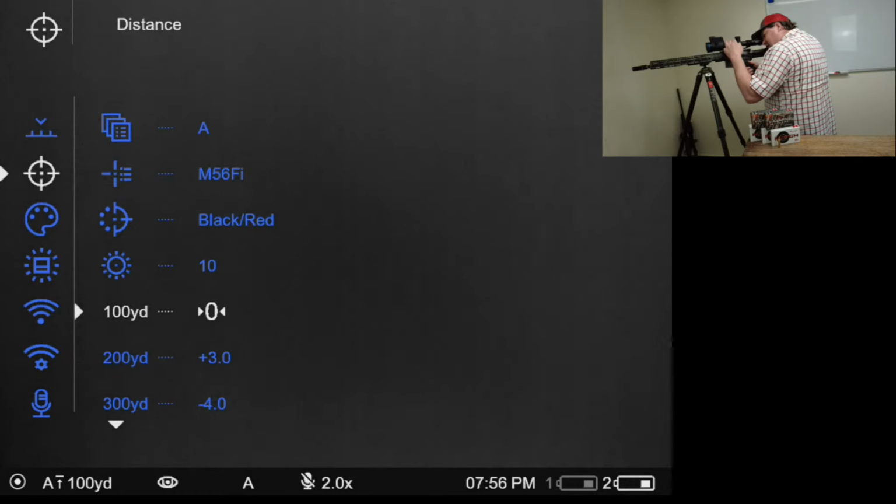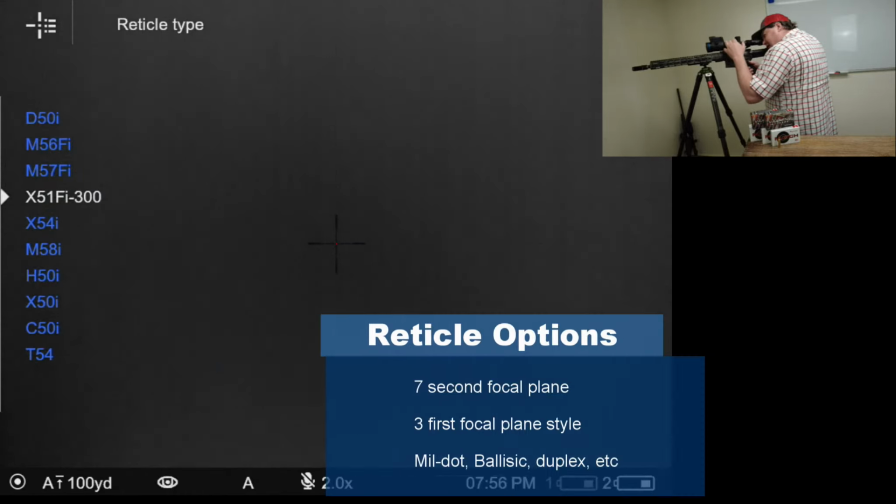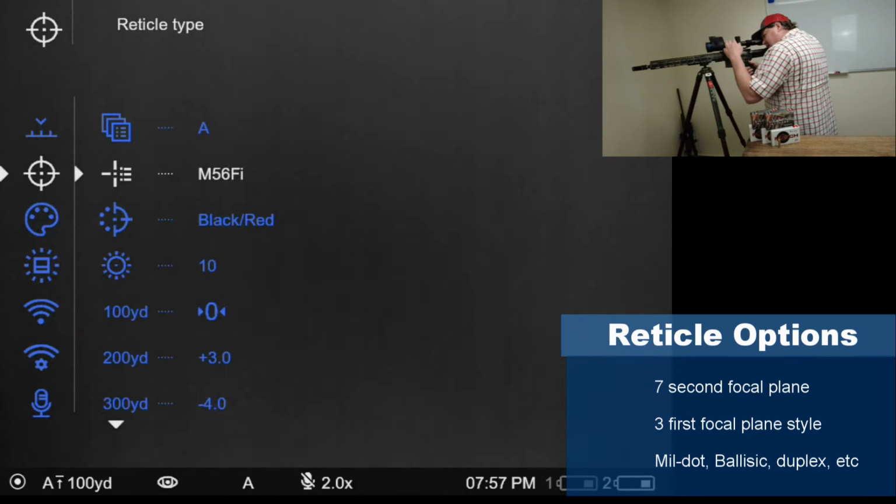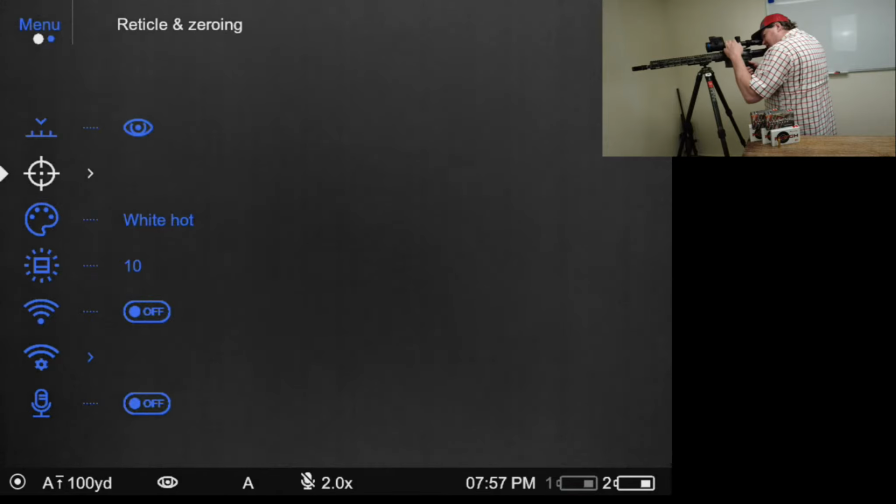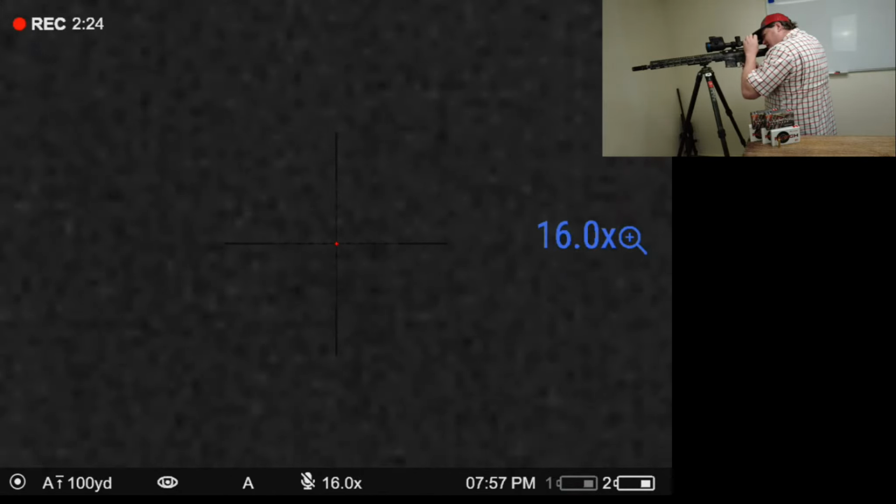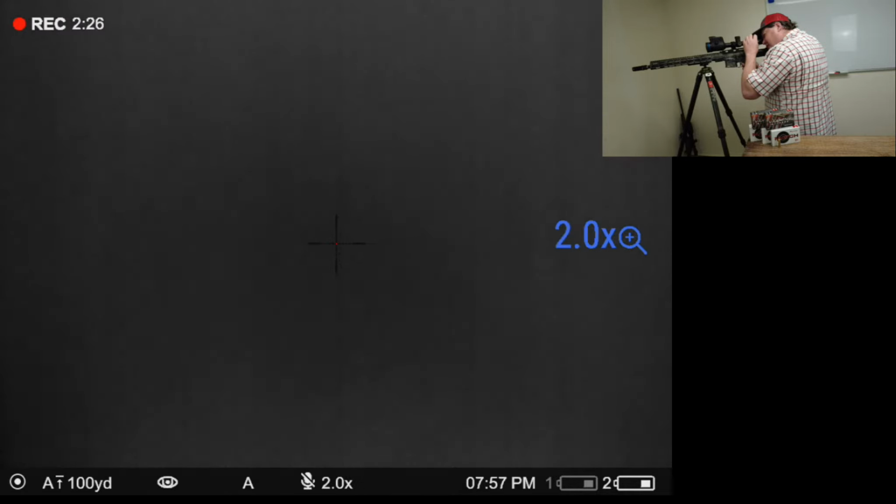With regards to the other things in the menu, you can change between the different reticle types. Still have 3 of what they're designating as FI reticles, which are essentially expandable reticles. The beauty of those is they're going to act like a first focal plane reticle, so as magnification increases, the stadia separations on the reticle increase so that everything's going to stay the same no matter what magnification you're at with regards to your mil dots or your ballistic compensation.